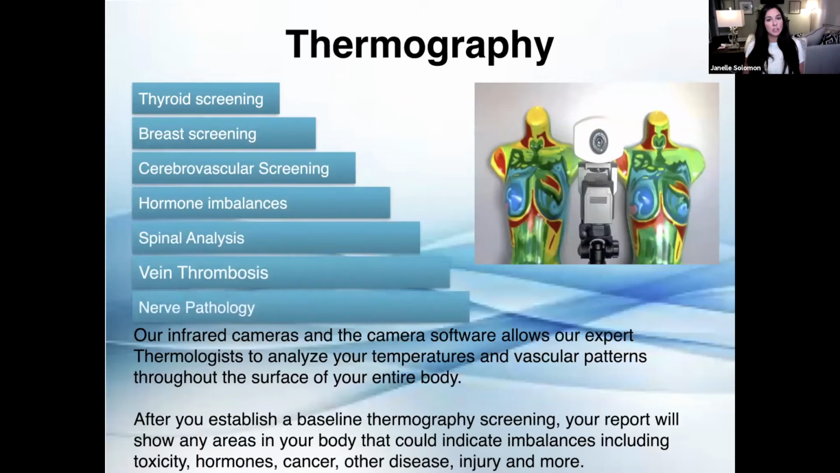Okay, so thermography, as I mentioned before, we're doing the thyroid screening, breast screening, cerebrovascular screening, hormone imbalances, spinal analysis, vein thrombosis, nerve pathology. So we're checking for all these things. The infrared camera and software allow our thermologists to analyze your temperatures and vascular patterns throughout the surface of your body. And then after you establish that initial baseline study, you then have a comparative study, and we'll be able to see if you have any changes in temperature throughout your body that could indicate imbalances, including toxicity, hormone imbalances, cancer, or other disease.